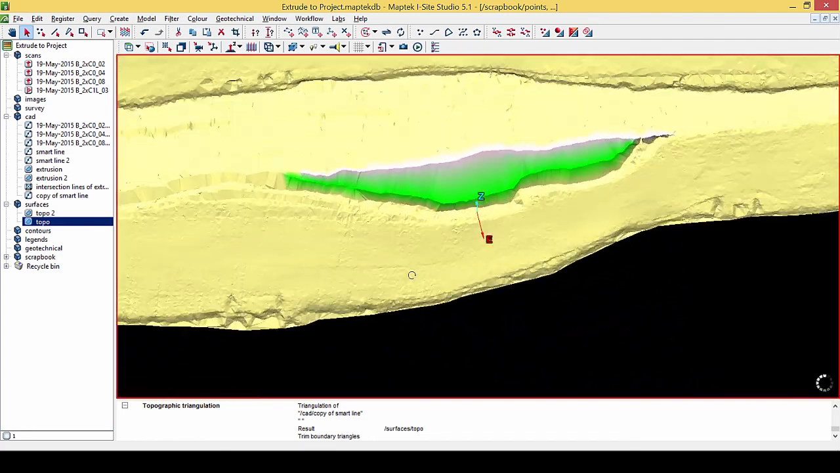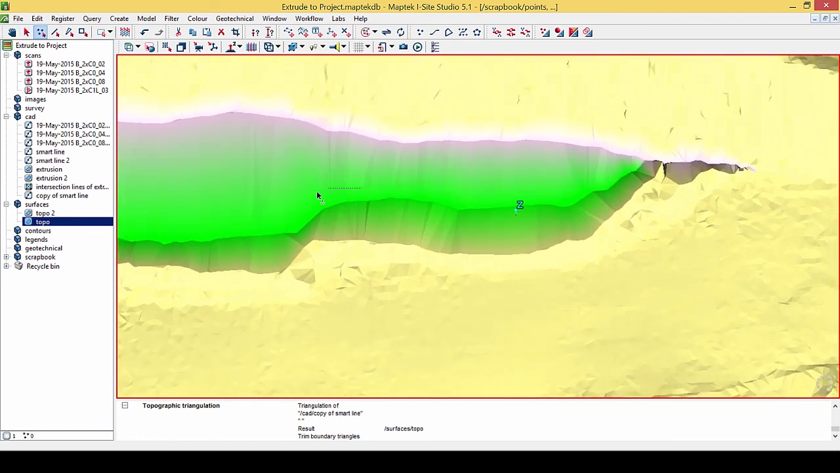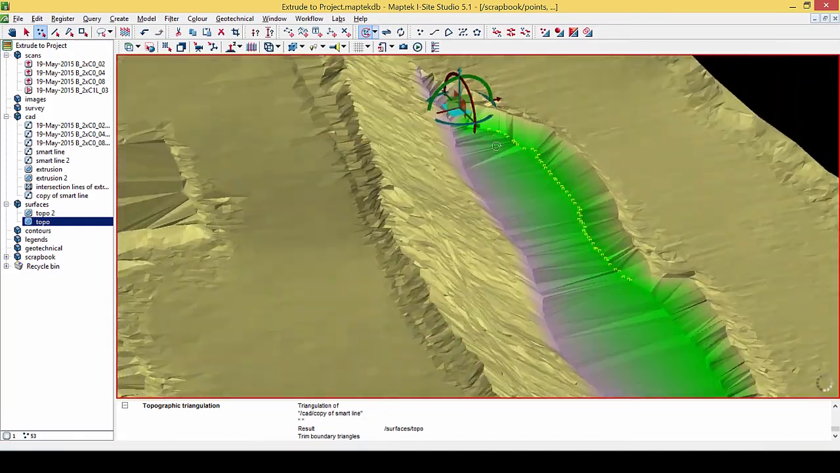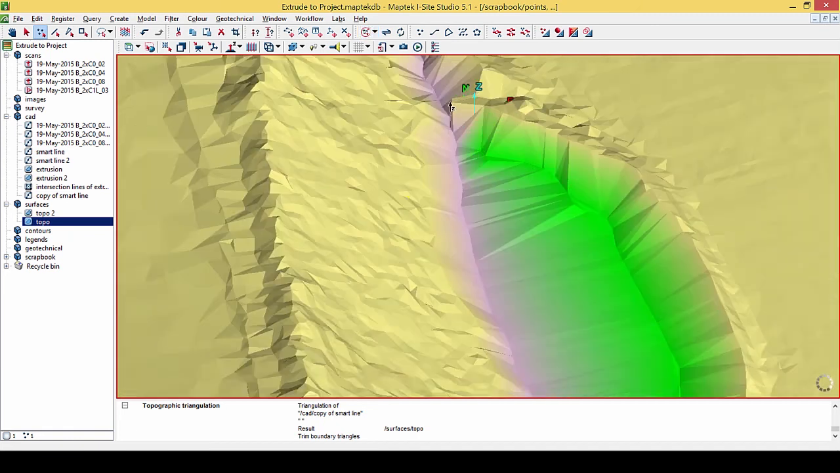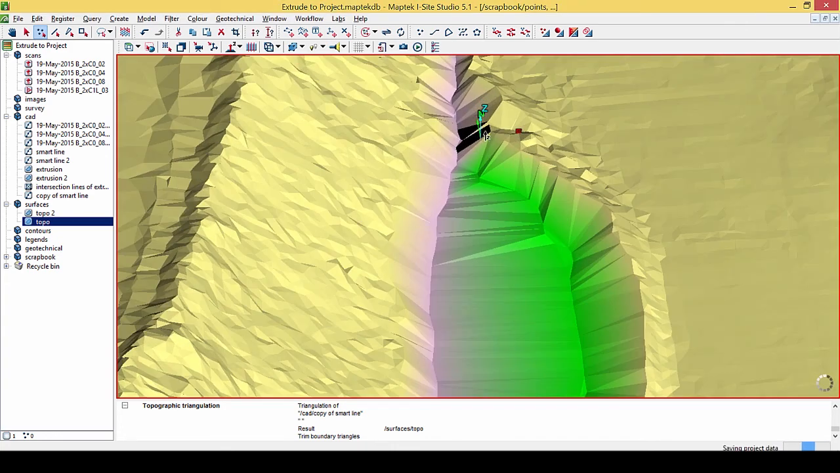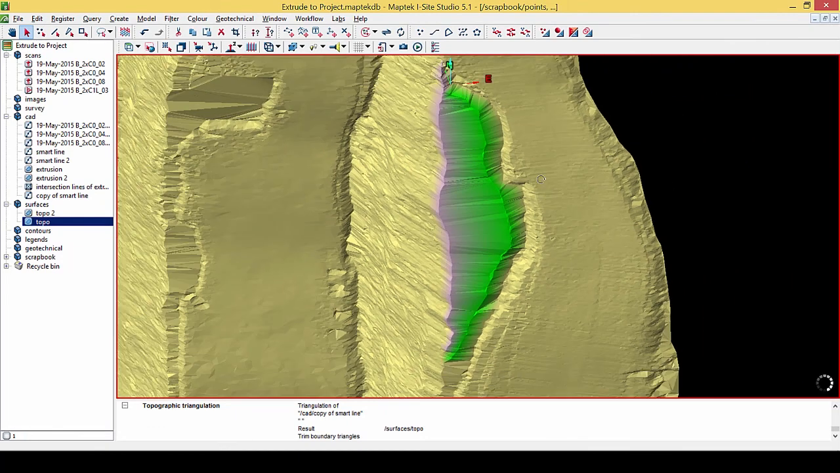And there we go. If I want to edit it, or this part of the line's too far away from the bund, I can always use point selection mode and actually just shift these points in the surface closer to the bund. You have to be very careful not to create surface intersections, but a simple retriangulate will fix that. Just doing a little bit more tidy up here, fill holes. And there we go, finished product.